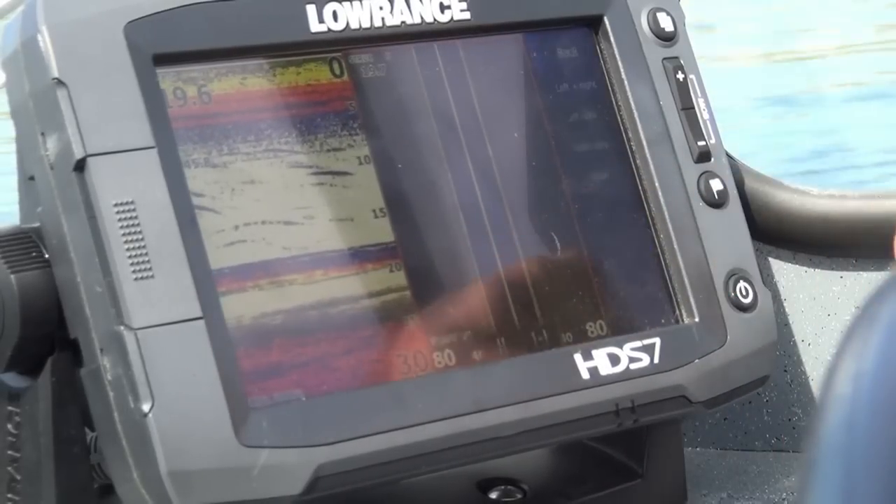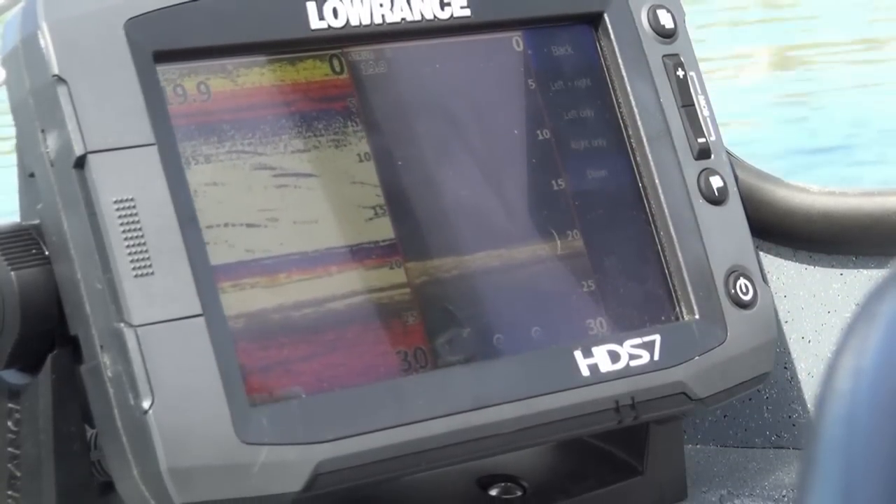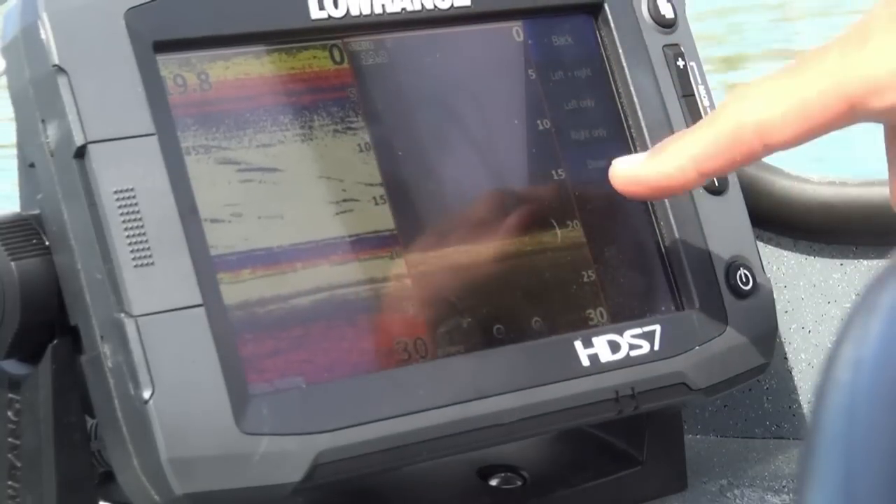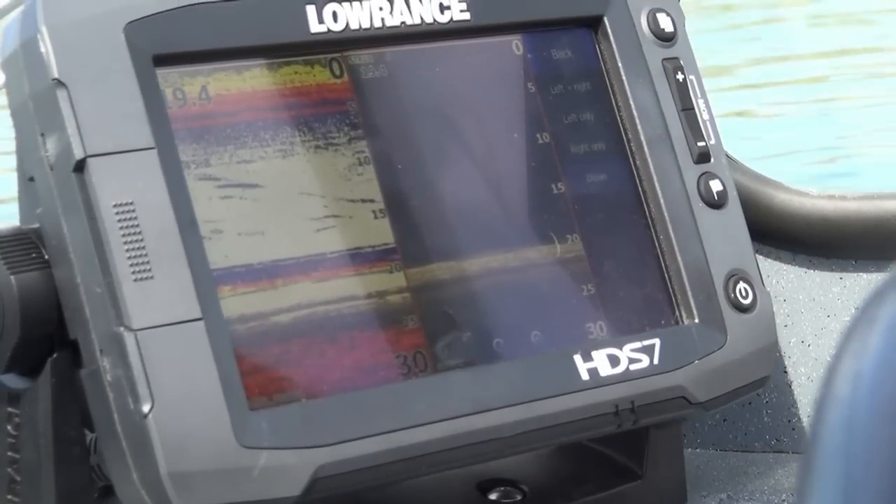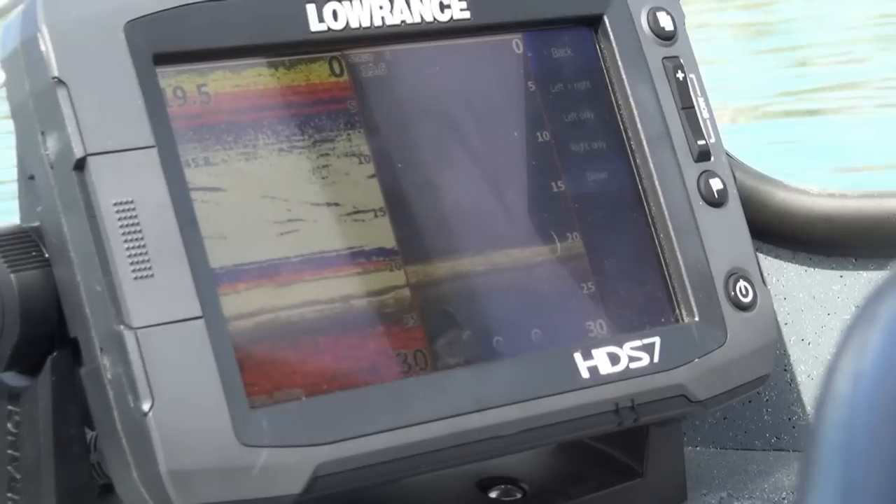I can come in here and look at the view, and I can go strictly to a down scan imaging, and there we actually see some fish on there cruising around. There's one at 5 feet, another one down at 15, and they actually look a little bit different. They light up in white when you've got it on down imaging.